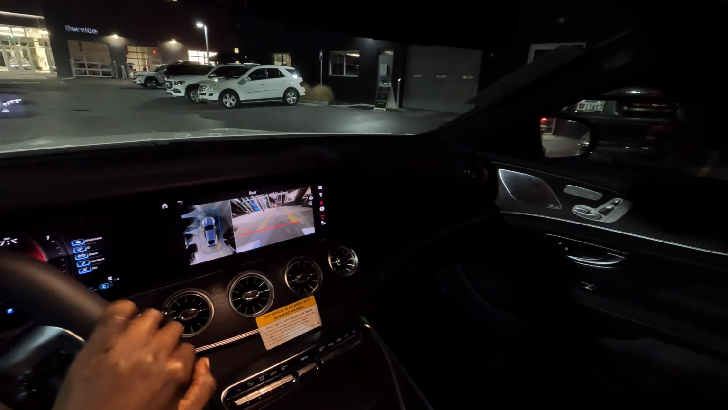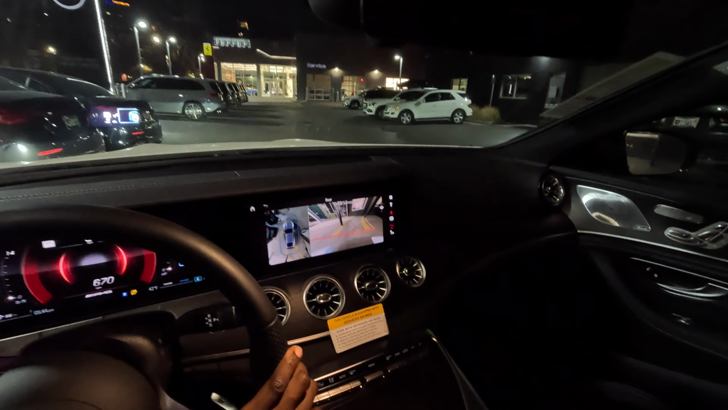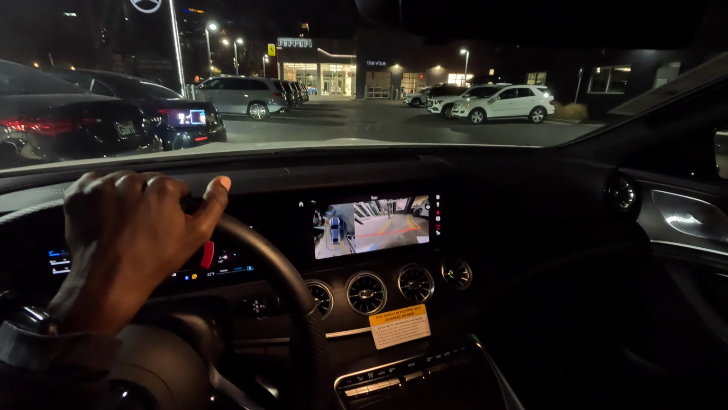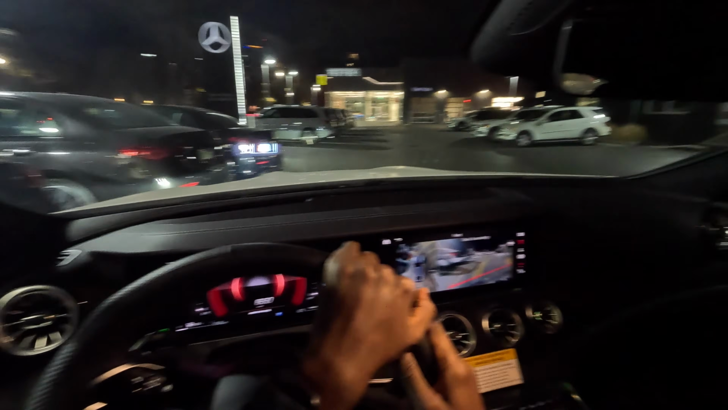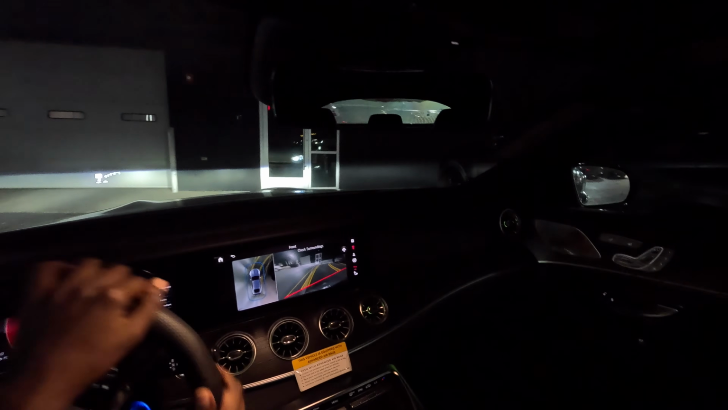Naturally, we have 360-degree camera systems in your GT. So that's a nice touch. I'll be like, hey, don't park the car. I should be able to park it. No, that's too tight, bro. I'm just gonna leave it over here. I'll let them park it.